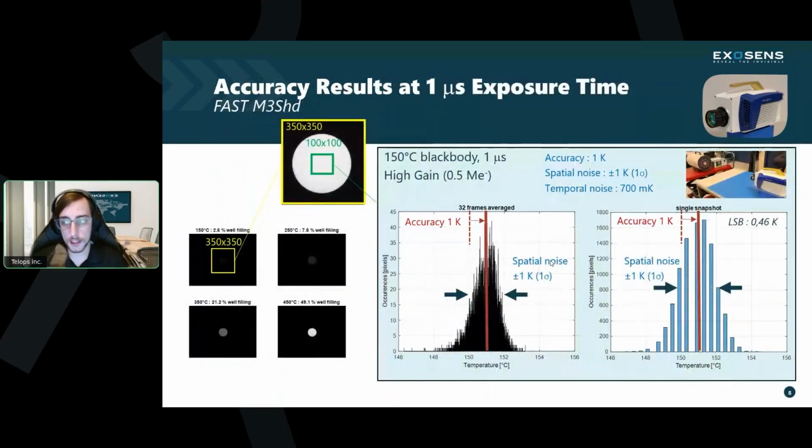So a little bit more on the noise specs and the error specs. This is a test that we did on this calibration that is on our demo unit right now with precision black bodies, up in the factory in Quebec. As you can see, even with the 150-degree black body, which is the coldest that we were calibrating to at the time, the least amount of signal that the camera receives, we can see that the accuracy is around 1K, the spatial noise is around plus or minus 1K, and the temporal noise is a little bit even better at 700 millikelvin. And this is at a 1 microsecond exposure.